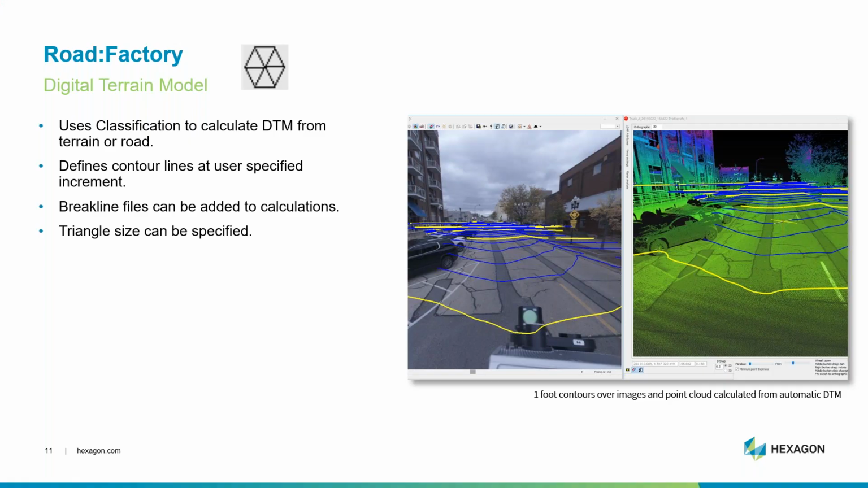Lots of users have asked us how they can quickly generate a DTM from the LiDAR data for various types of analysis, such as slope analysis, cut fill, or curb-to-curb contouring. This new tool addresses that need.